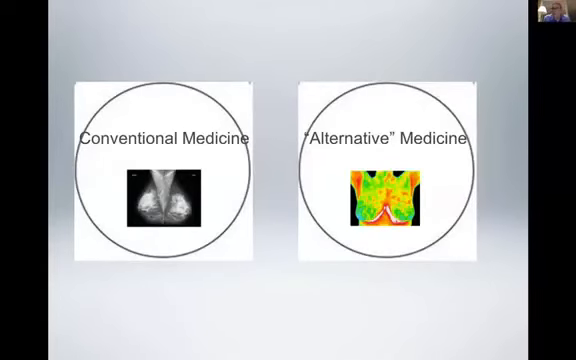So I think I like this slide. I made the slide, so I guess I like it. It really explains why you could have a questionable or abnormal thermogram, take it to your regular doctor, and have them go, this doesn't help me at all, because it's a very different paradigm. The information is incredibly useful, but it's not useful to a breast surgeon unless you have a breast cancer.